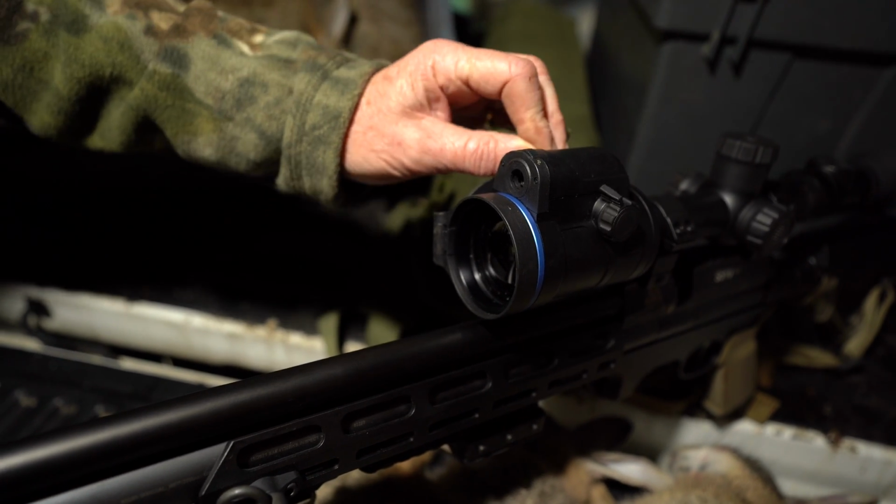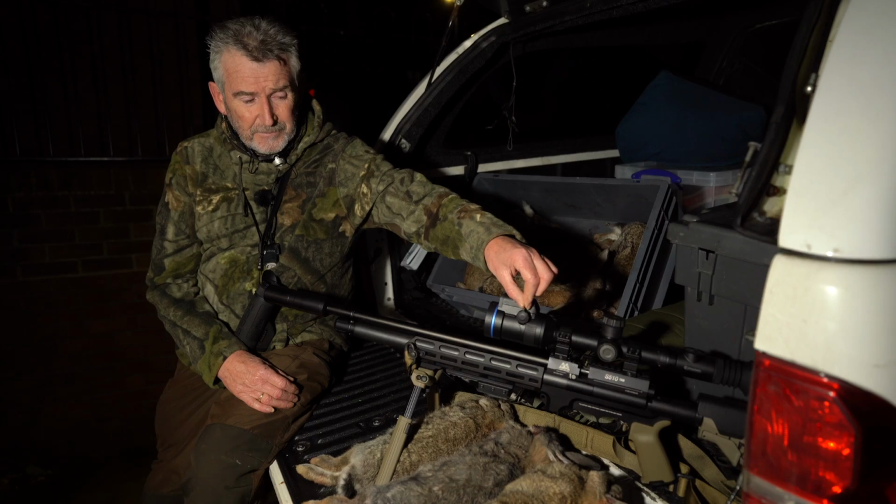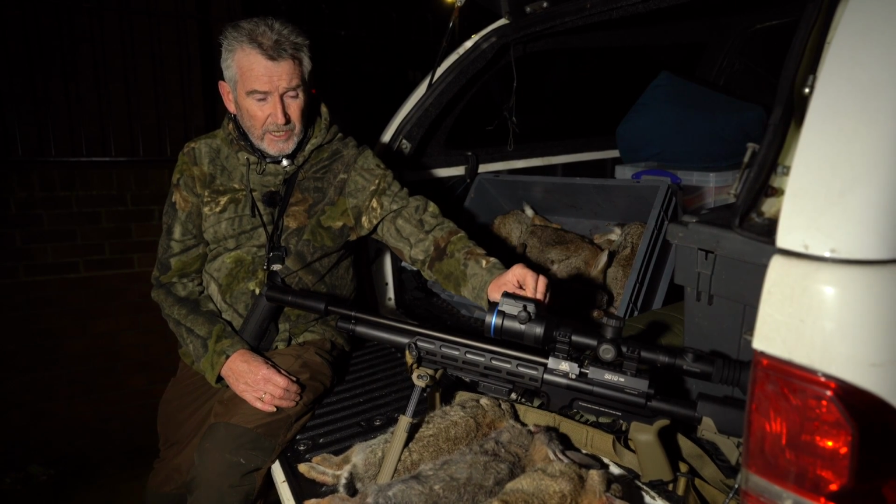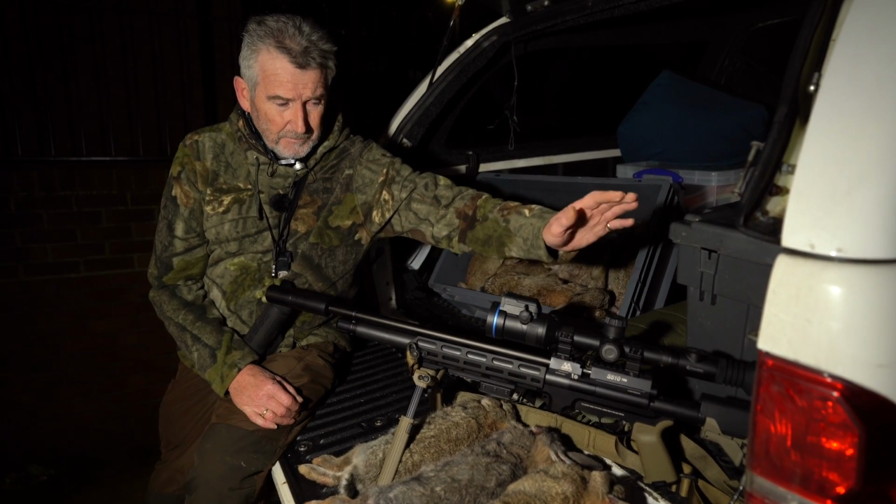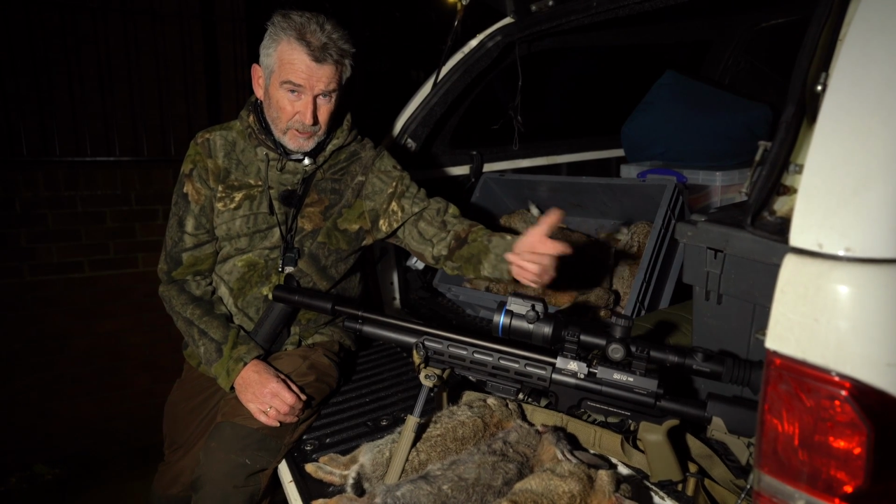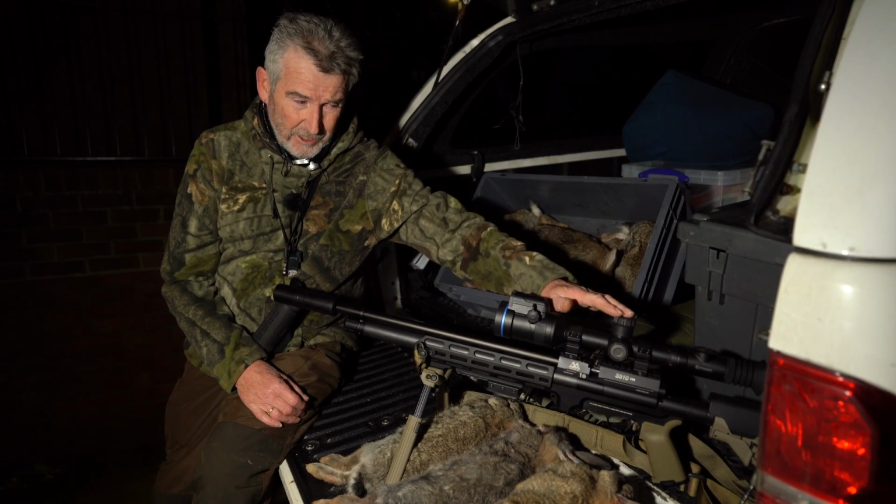A few words about it. Focusing for the thermal is this little dial here, which is ambidextrous. It's got two on each side, so it accommodates left-handers. The battery compartment holds an external battery which charges up, so essentially you've got two batteries. You've got the internal battery and an external battery.